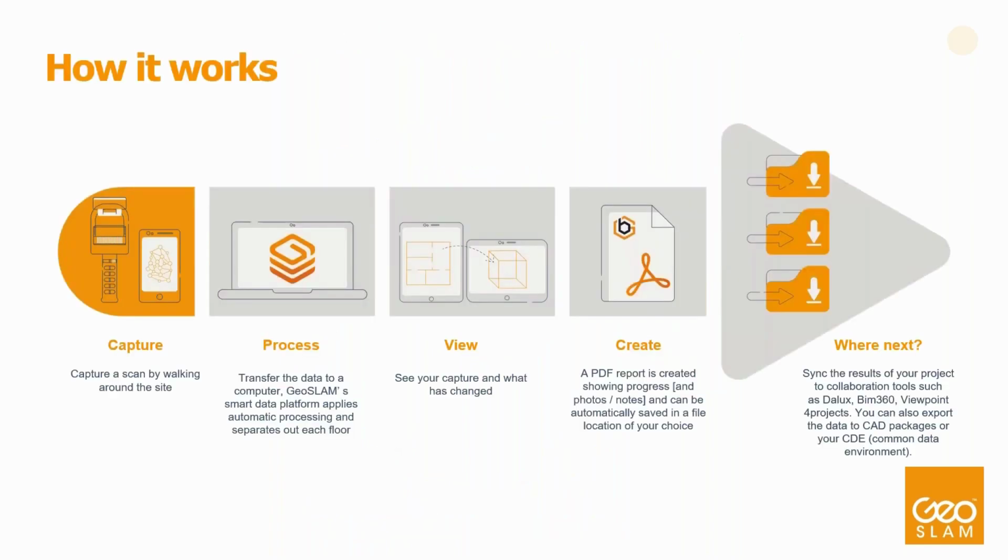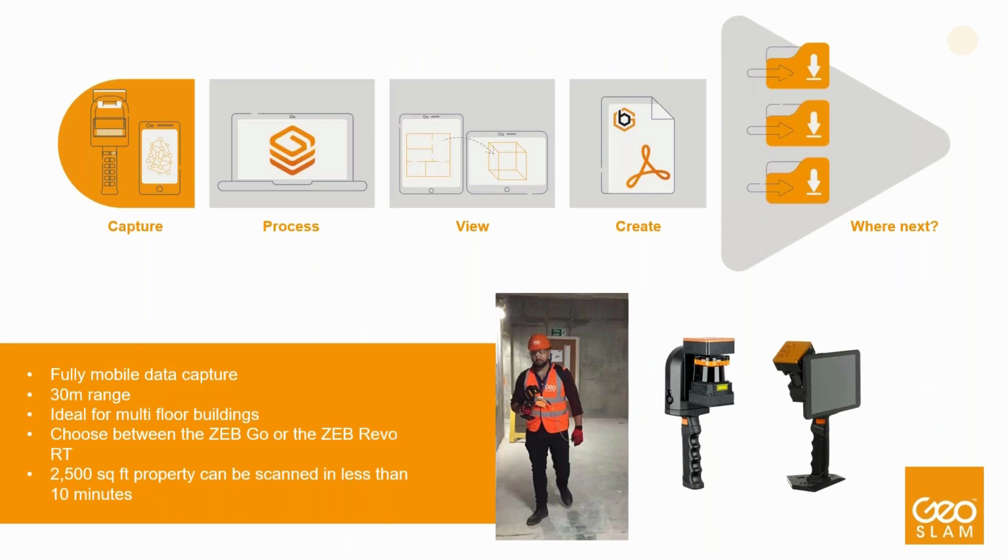So how does it work? Let's break it down into 5 easy steps. With construction projects being time sensitive, they require a fast method for capturing the progress on a site. Using any of our Z products, we're able to easily and accurately walk around a construction site on a regular basis to provide accurate scans as a record of the site progress.